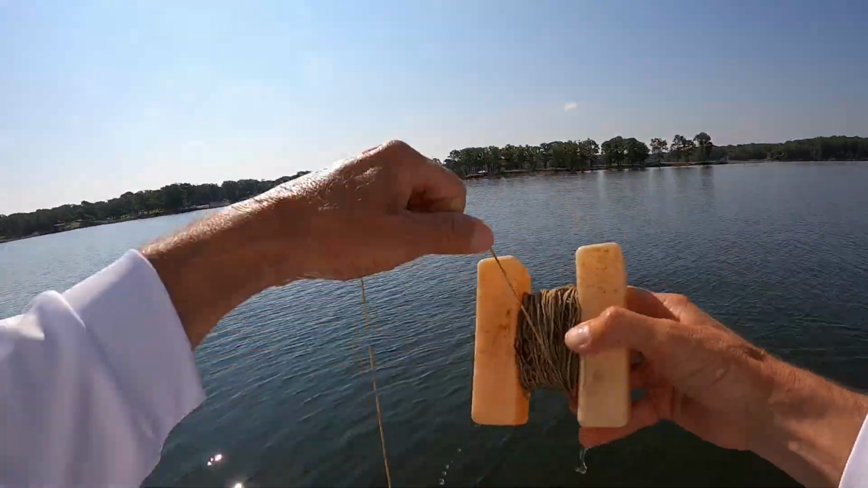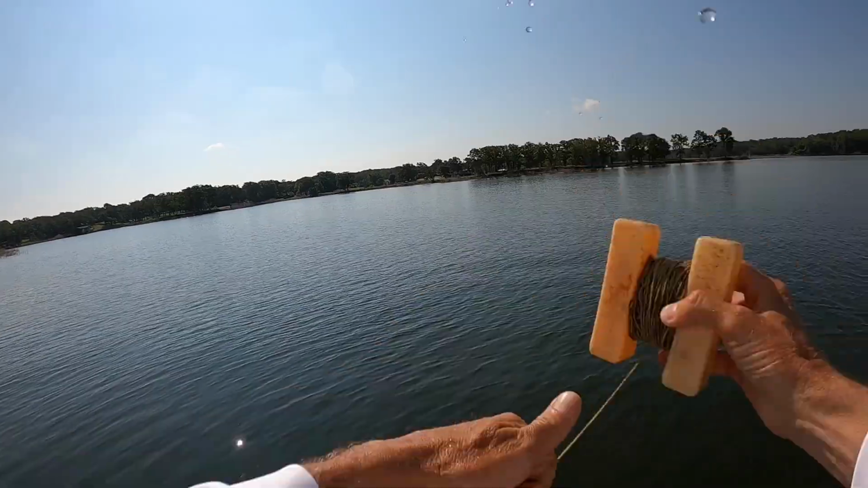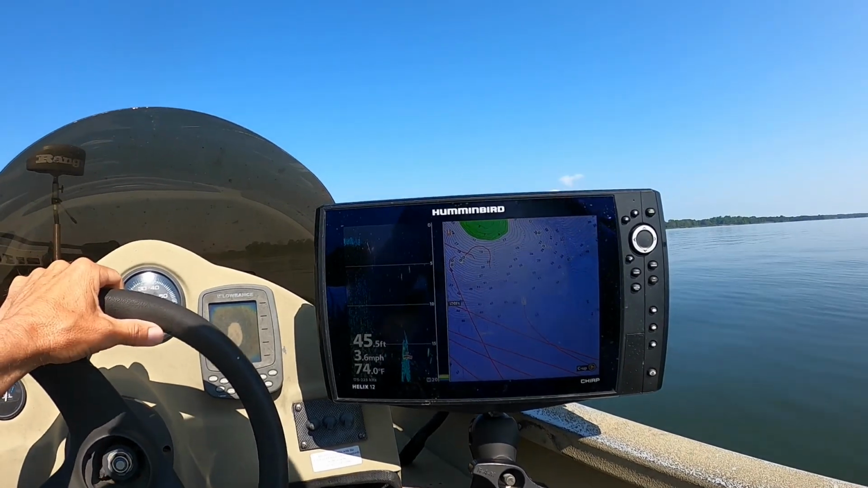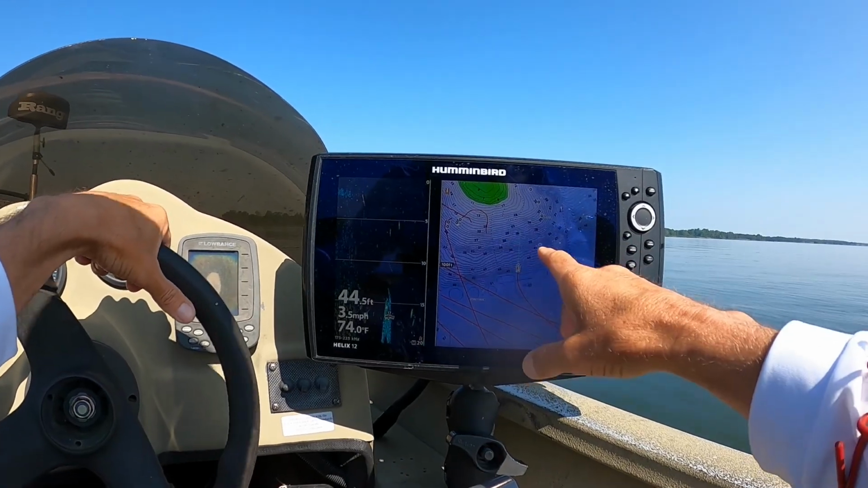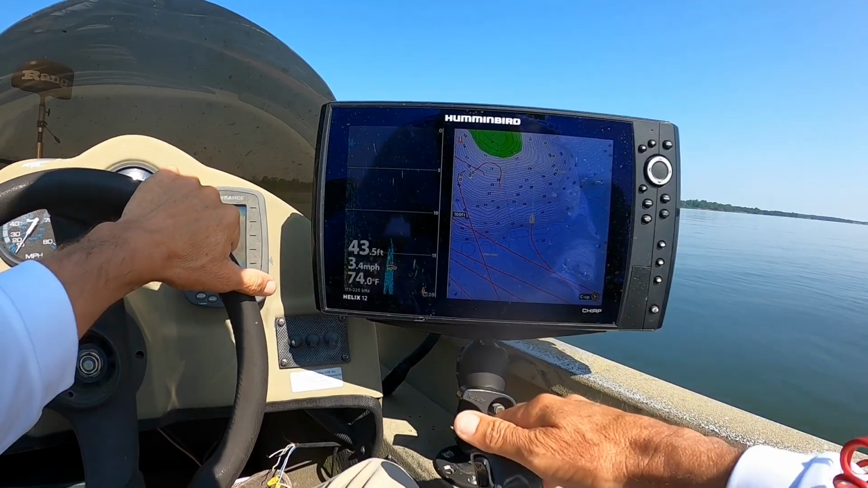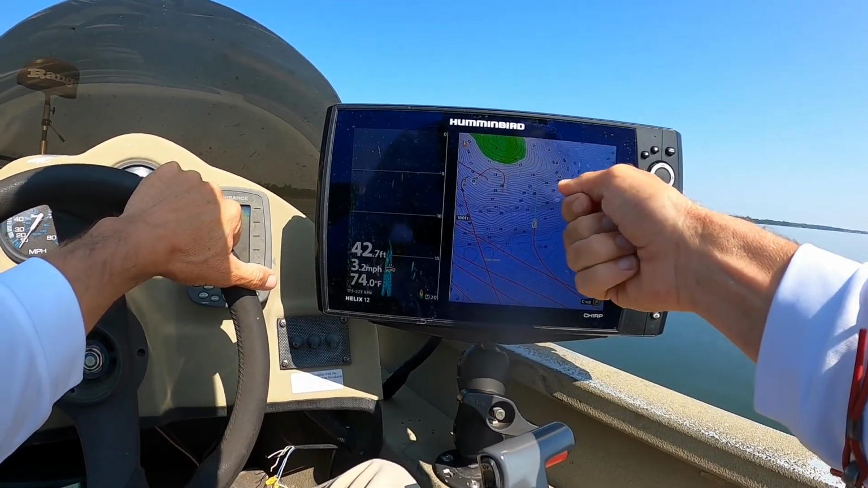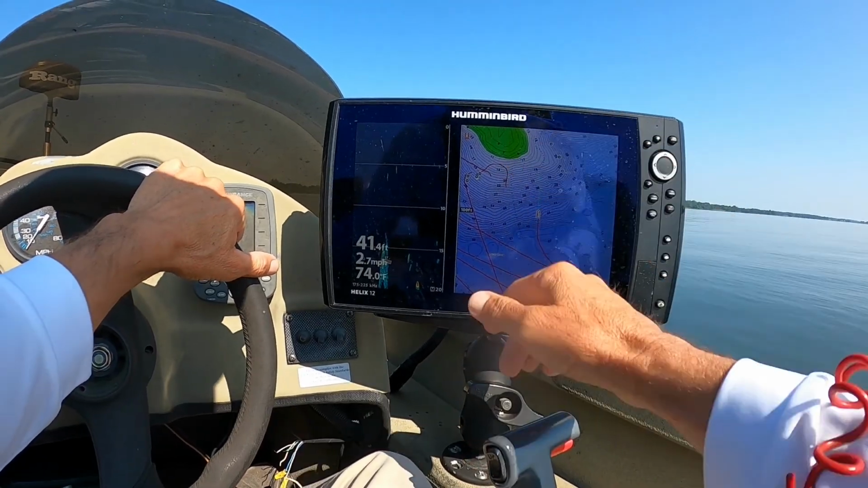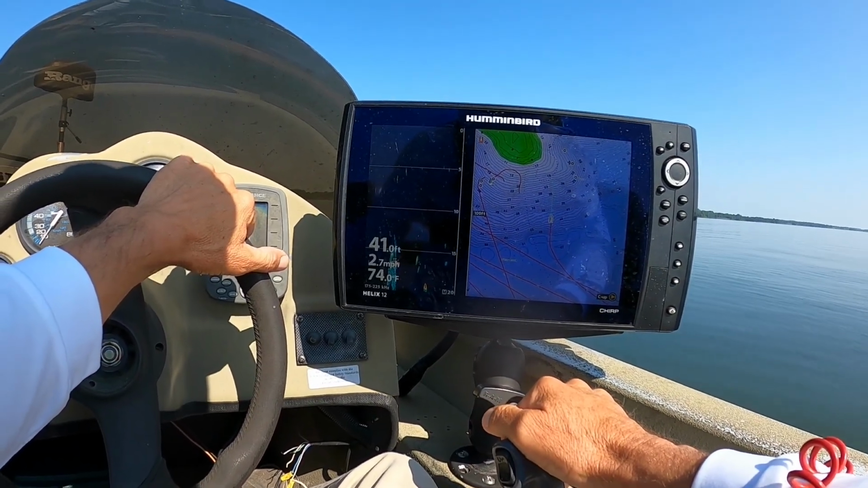I'm gonna move somewhere else and see if I can find another spot. We know they're biting here. So what I've done now is I've changed locations, and what I'm gonna do is get up in some timber all on this point right here. I'm just gonna get up in that timber and jig that bait vertically and see if we can't catch any in this area, doing a different technique.